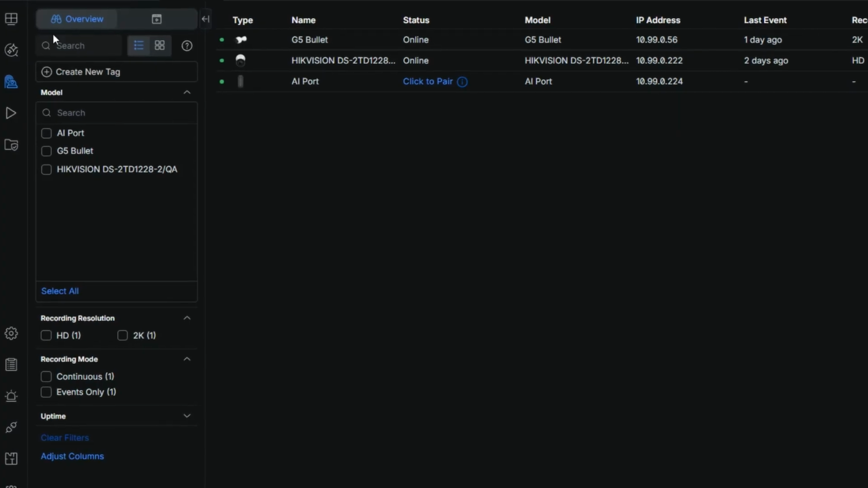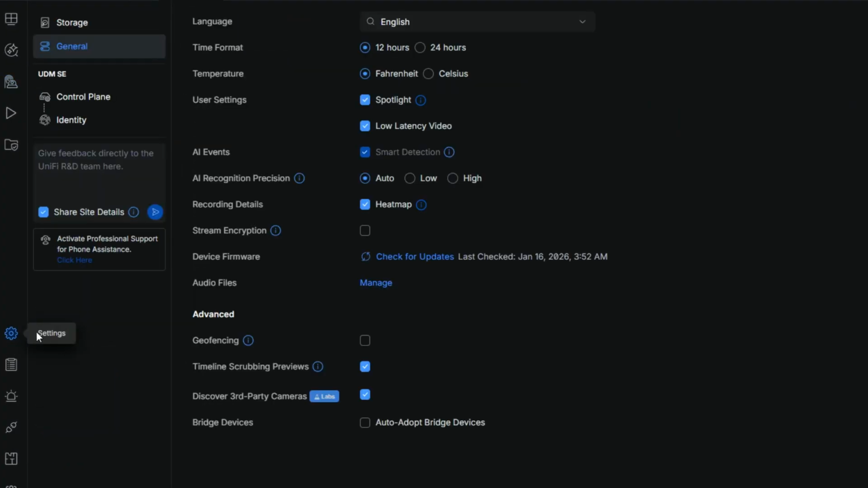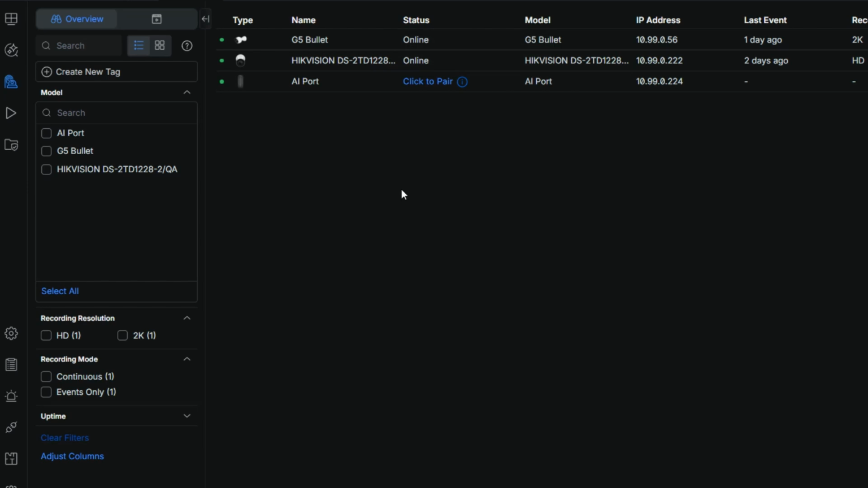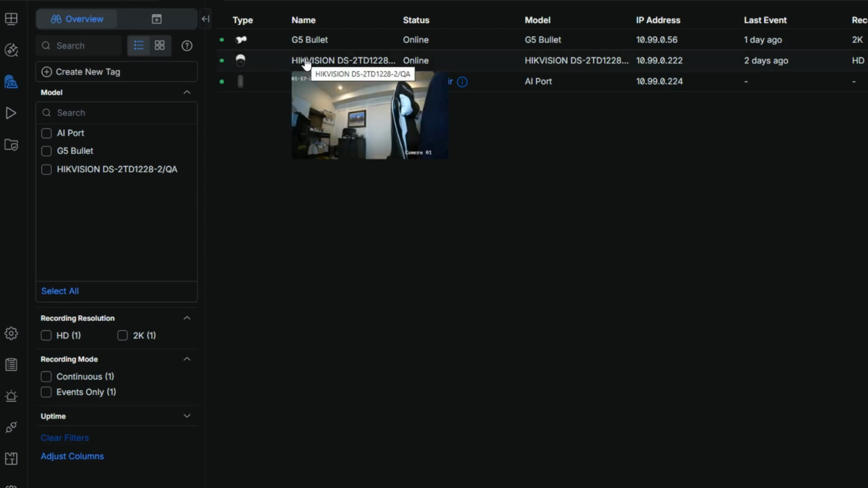Then, in UniFi Protect, you'll go to Settings, you'll click on General, you'll go down here to where it says Discover Third-Party Cameras, and then check that box, and after a couple of seconds, that camera should appear for adoption under the Devices section. Click on the camera to adopt it. It will prompt you for a username and password. Use the ONVIF one that you just created, and voila, you will have the camera inside of UniFi Protect, as you can see here.